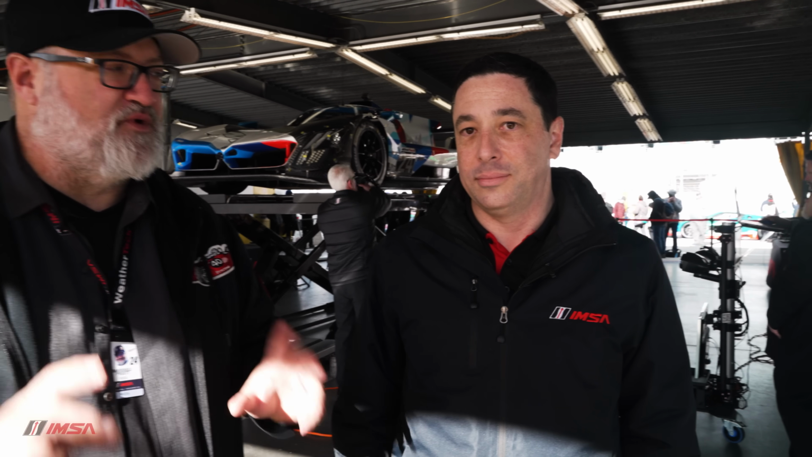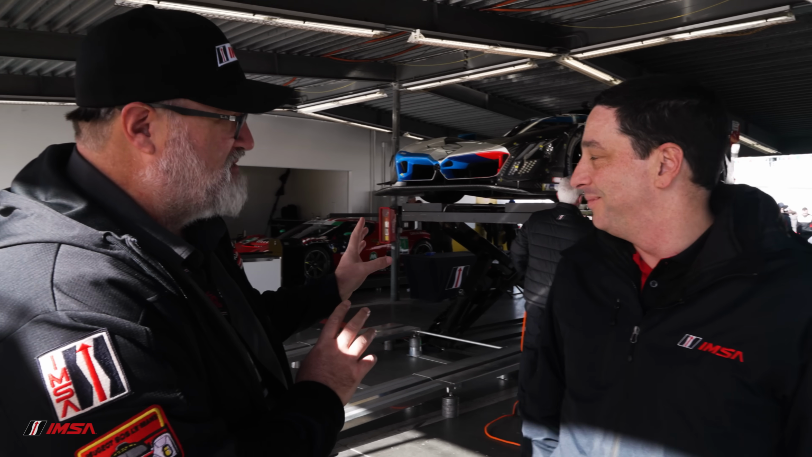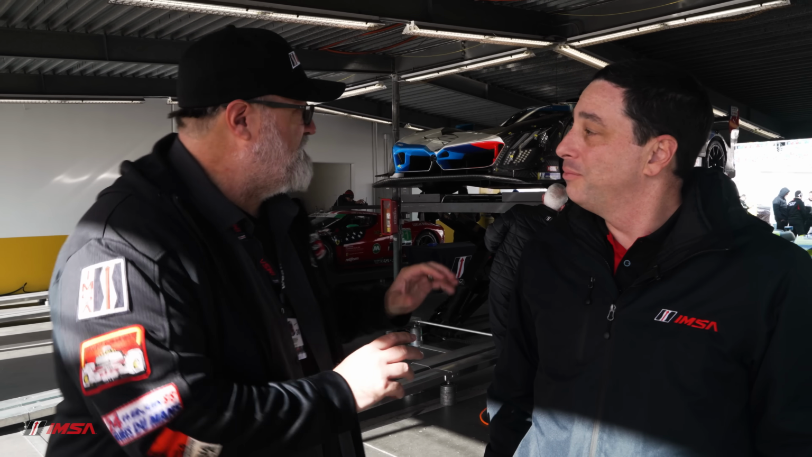IMSA fans, we are here at technical inspection where all of the work before the game happens to make sure all the players are legal and compliant. We have our friend Matt Kurdock, who overlooks so many things from IMSA's technical department. One of them, which is really cool here at tech inspection, there's some sort of magical 3D wand going on behind us here. Tell us about this magical device, Matt, what it's being used for up on the scissor lift.